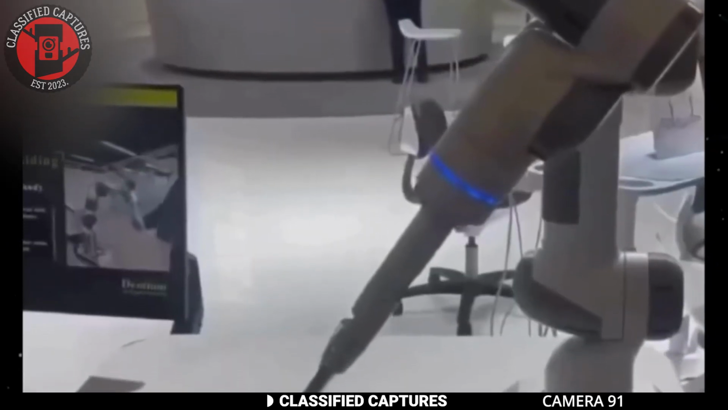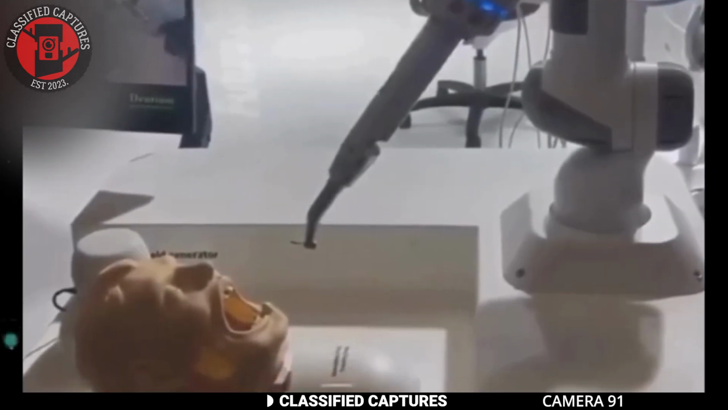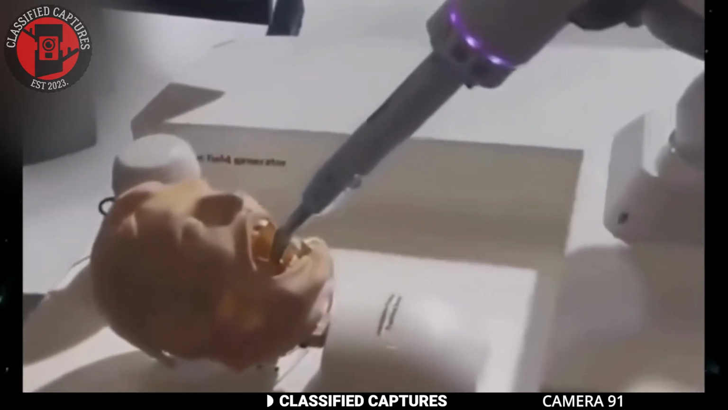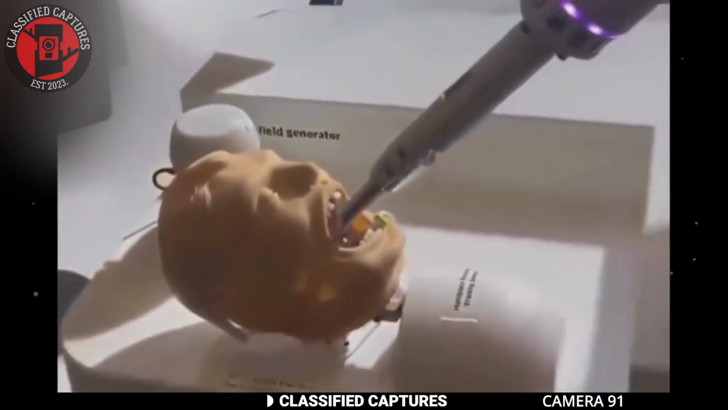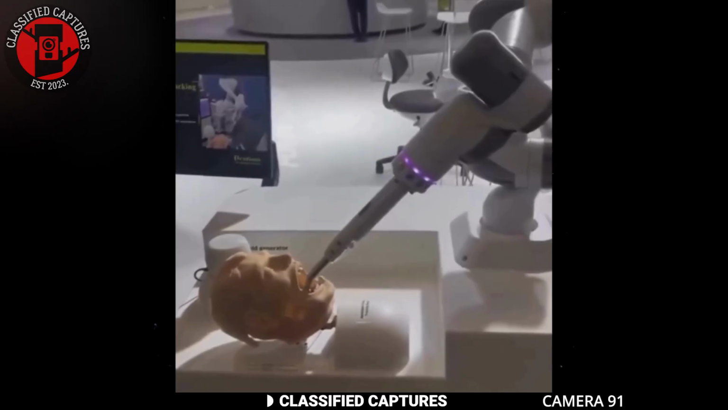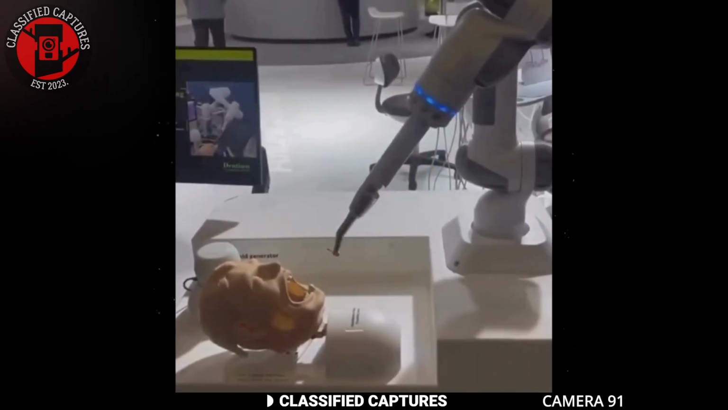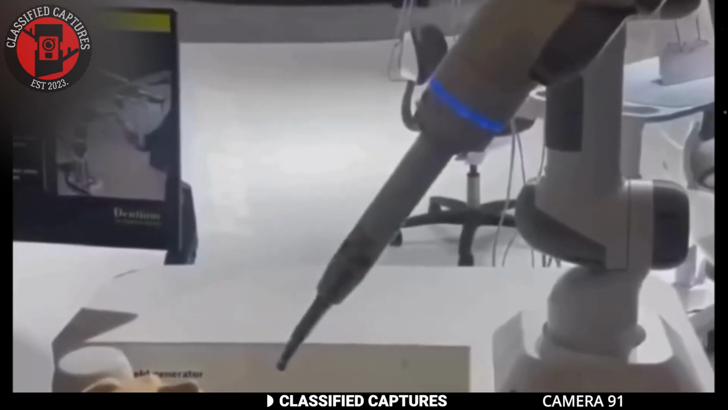But here's something that might surprise you. There's a new invention where, instead of a human dentist, a robot examines your teeth. That's right, a robot. This device is controlled by a doctor on the other side of the screen. The idea is that this robot can perform precise and efficient dental work, potentially reducing human error and making the process smoother. But the big question is, would you trust it?